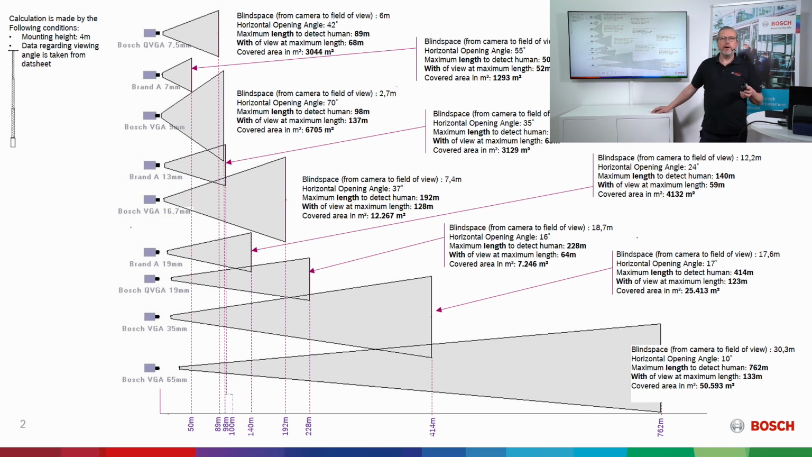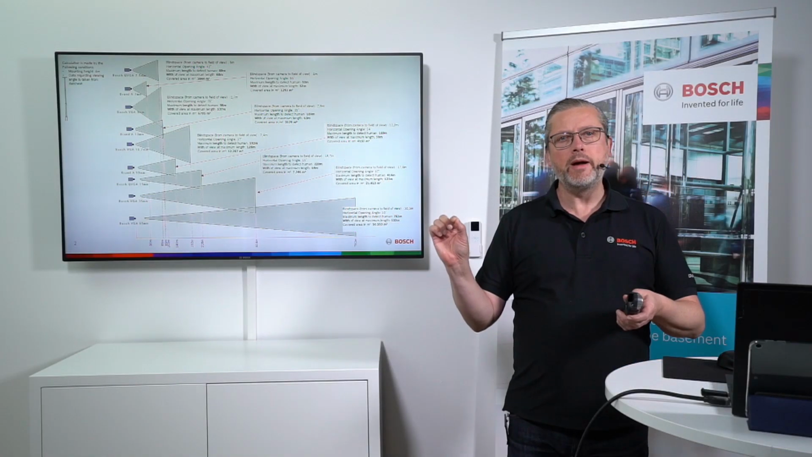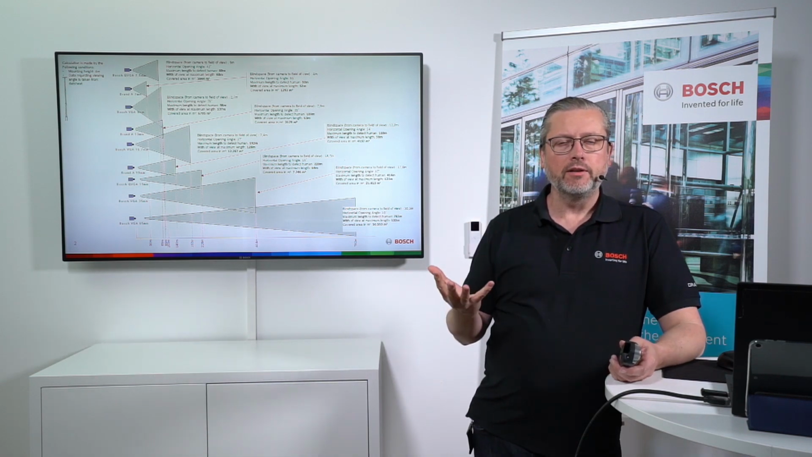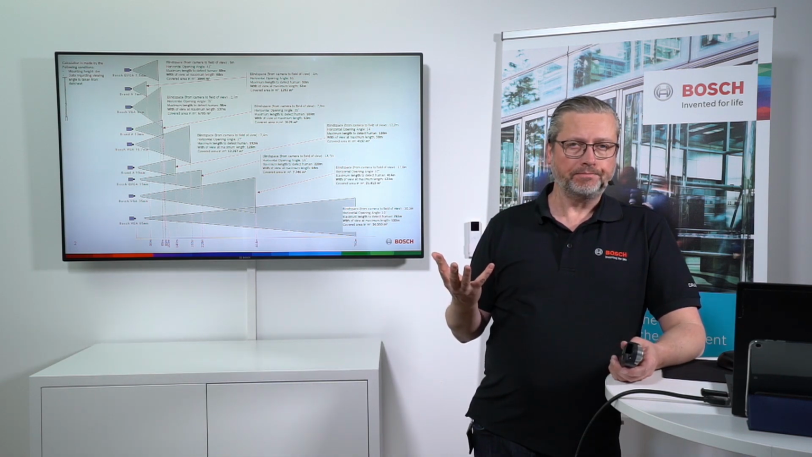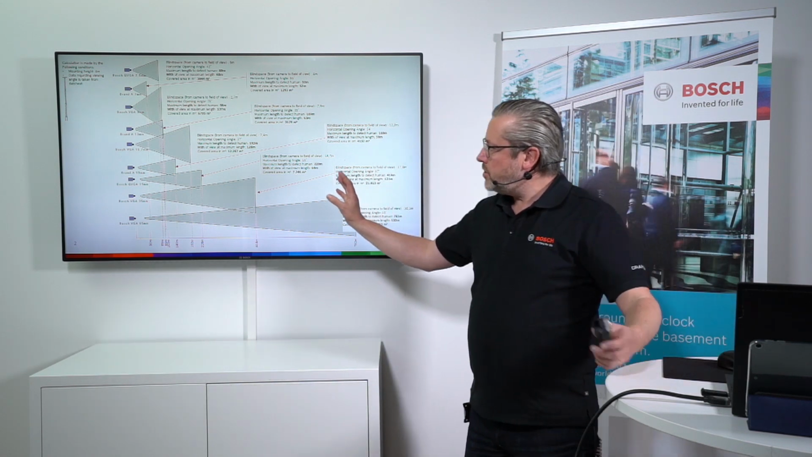You need to start comparing actually what distance you can do and how big an area you can cover with one camera. That is really what should make the difference when you compare the price of a camera included with the analytics algorithm.